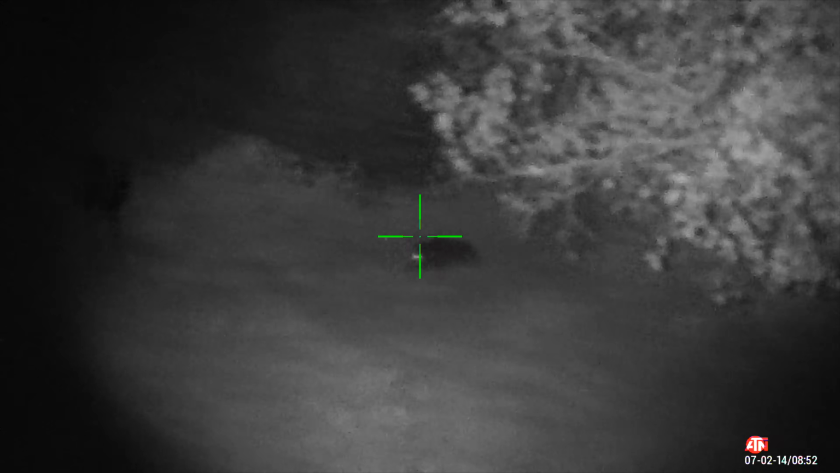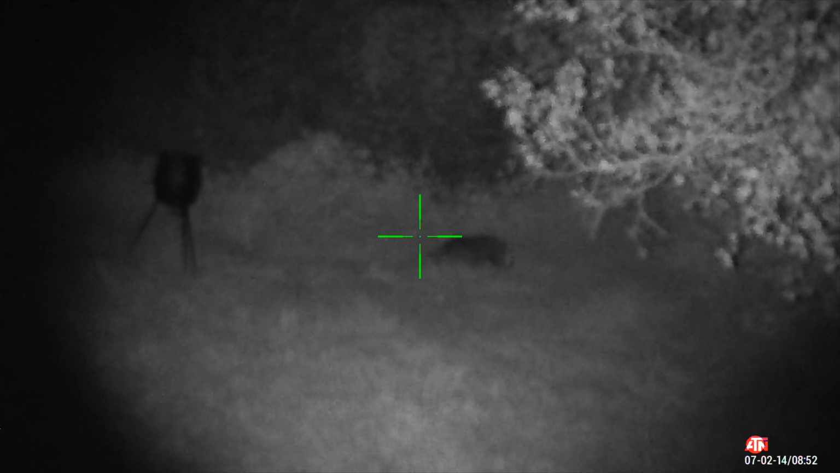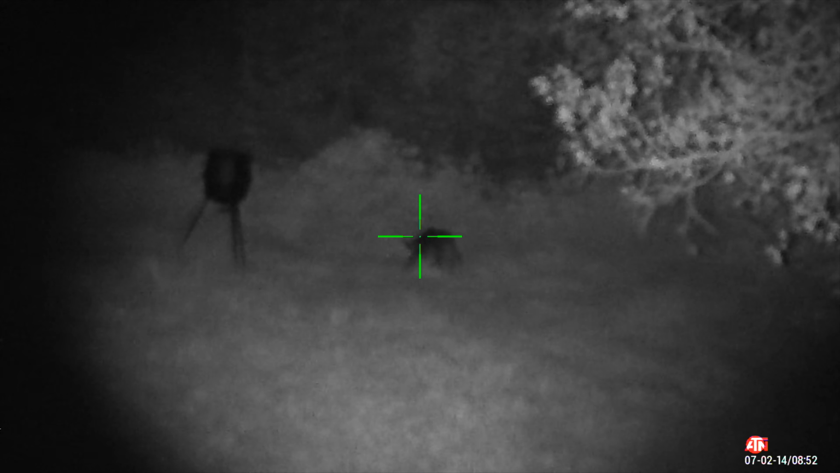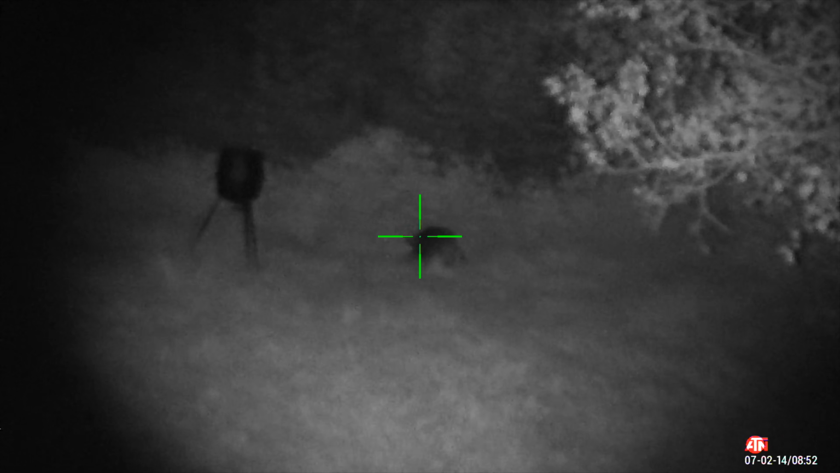So while this big hog was coming out, I was scanning the field to see if there were any more hogs coming out. This looks like a big sow, but all of a sudden we saw some eyes coming in the backside of the field, which is to your right. And you see more hogs come out in just a second.